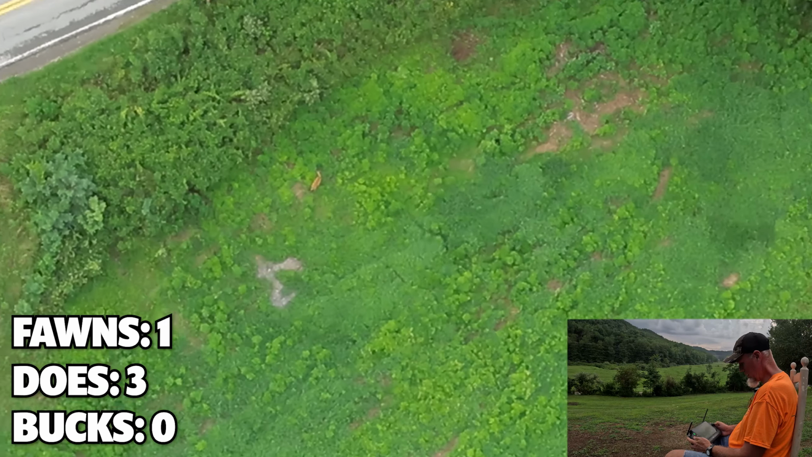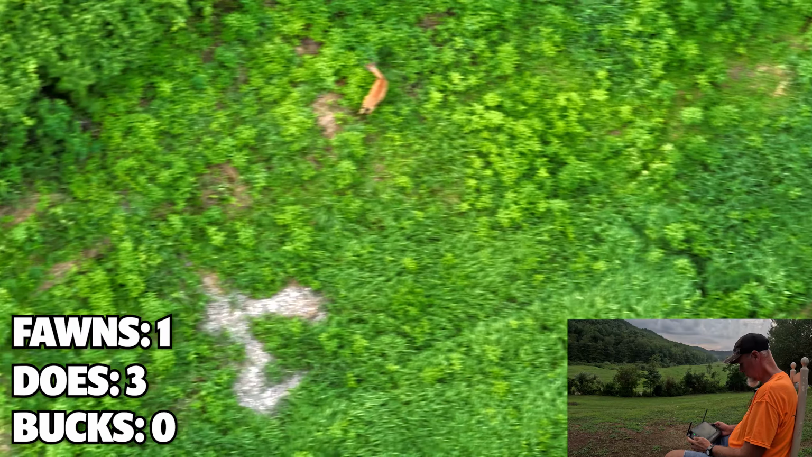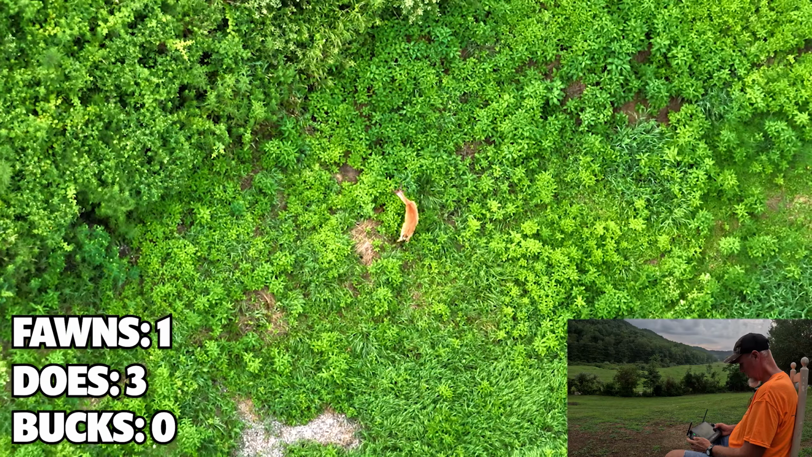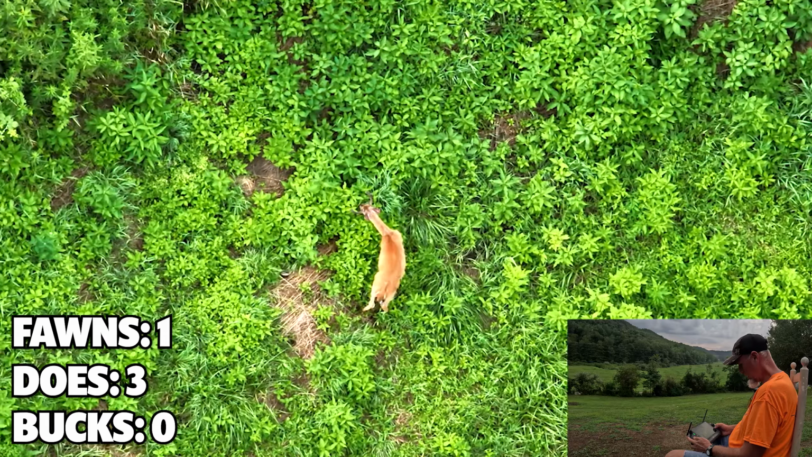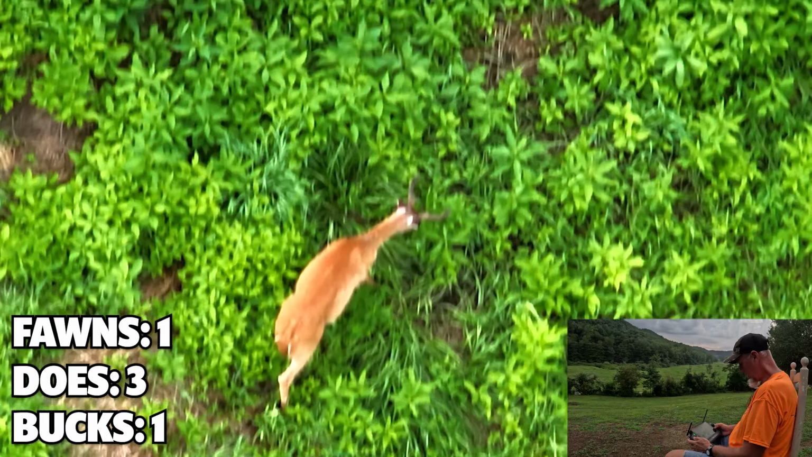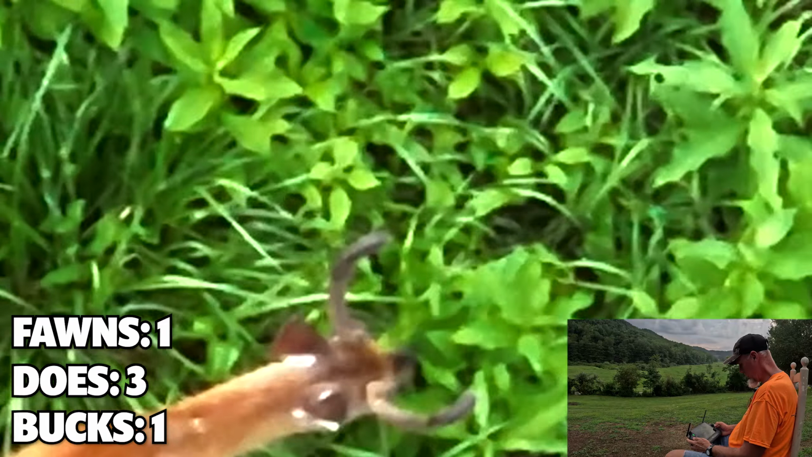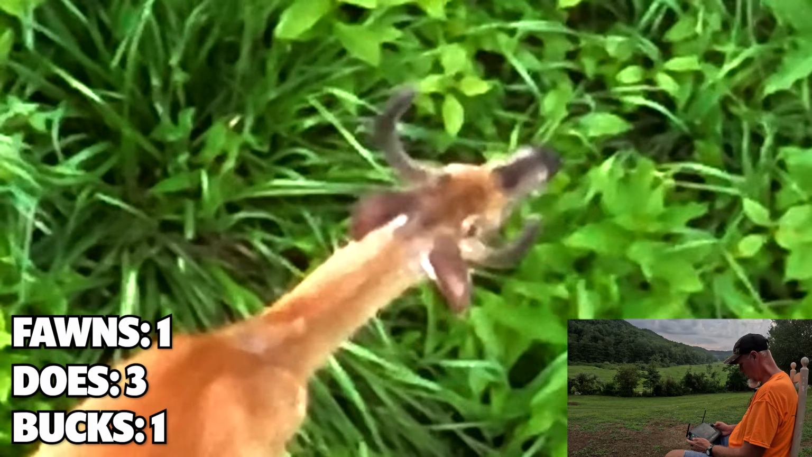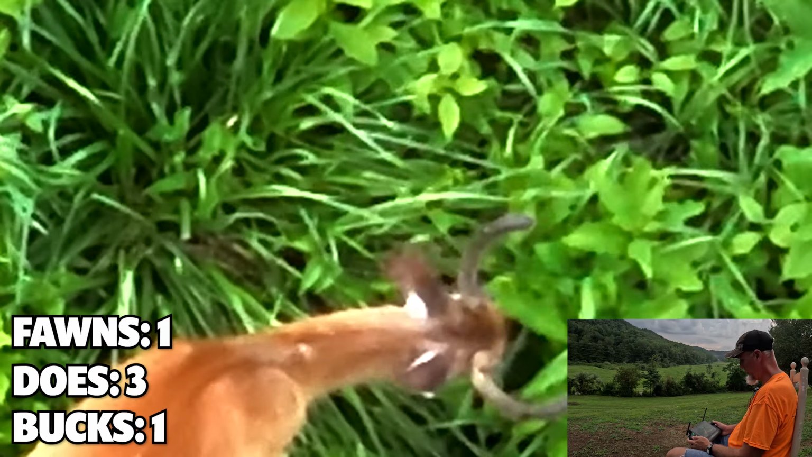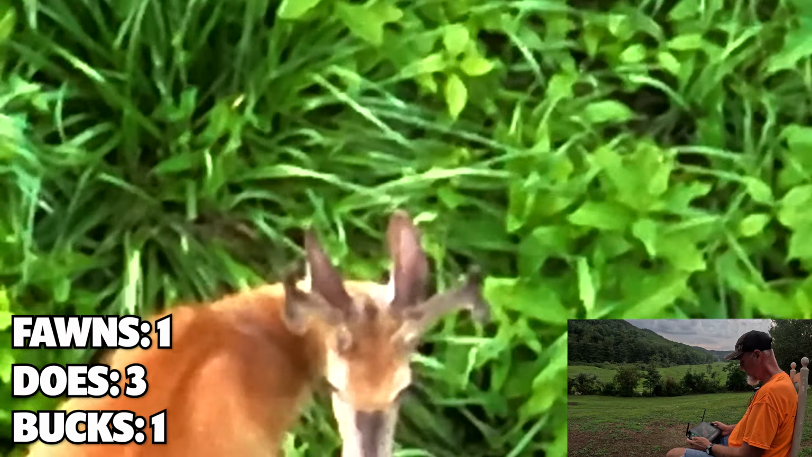Oh, there's a deer. Oh, there's a small buck. There's our first buck of the evening. Oh, he's got brow tines. He appears he's going to be a 6-point. That's what he looks like. So, pretty cool.